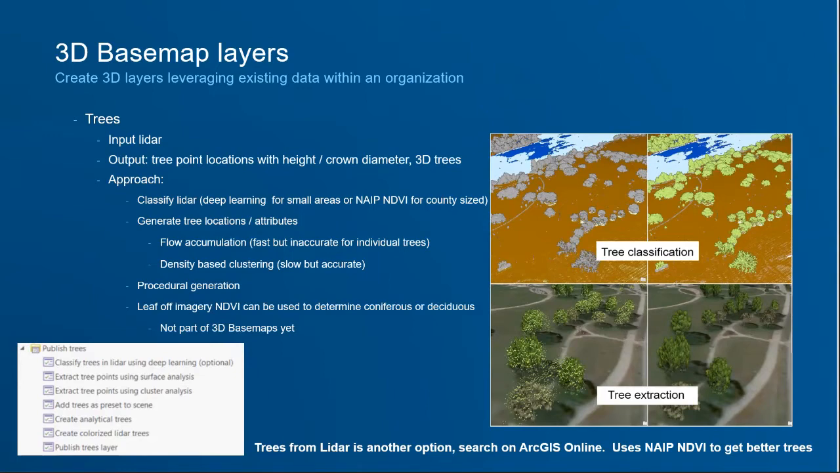And one other thing that they didn't mention really in the 3D Basemap solution, but I've done, is actually gone in and used leaf off imagery and done an NDVI, a normalized difference vegetation index, which is the raster function you can apply to it. It uses the red and the infrared bands, where you can take that and add another layer and then use extract values to extract those raster values to those points.